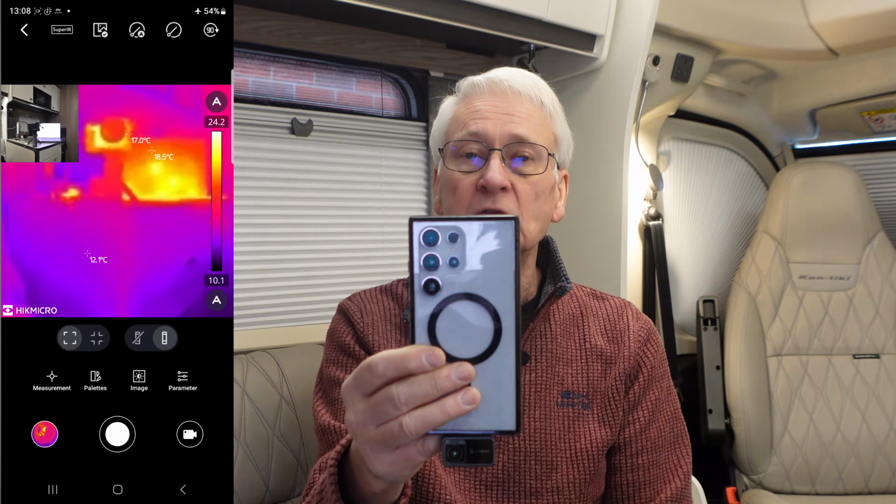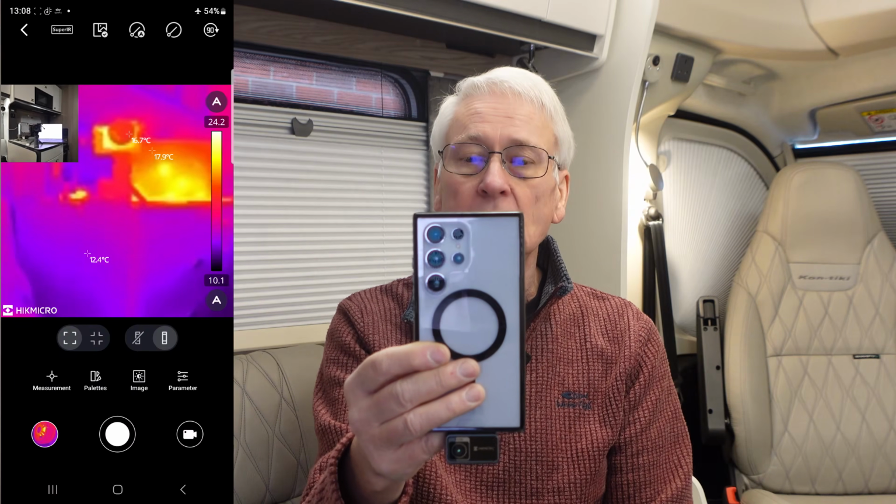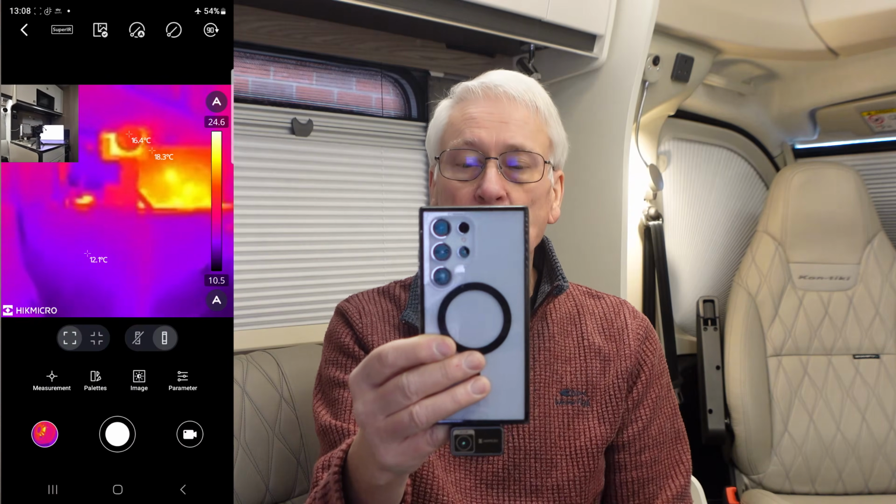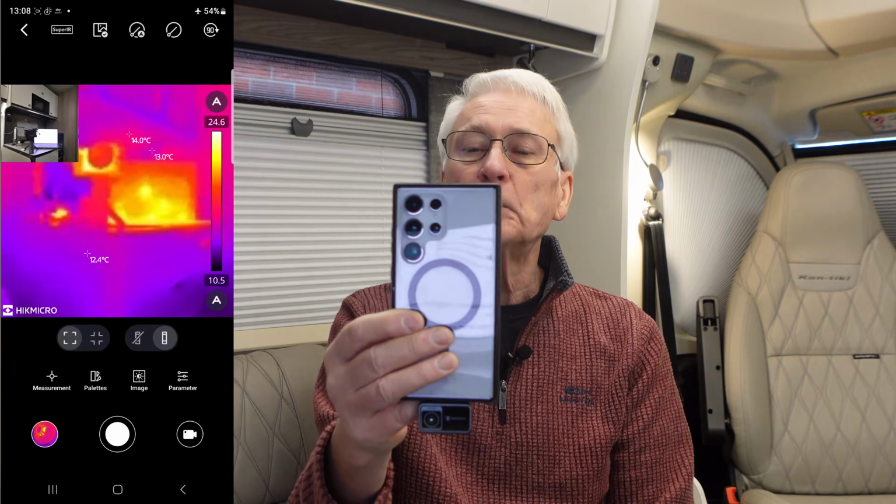Now you might notice it keeps coming up calibrating. It does that every so often to make sure what you're looking at is correctly calibrated. You can turn the calibration off, and I'll come on to that. But that's basically what you're looking at.